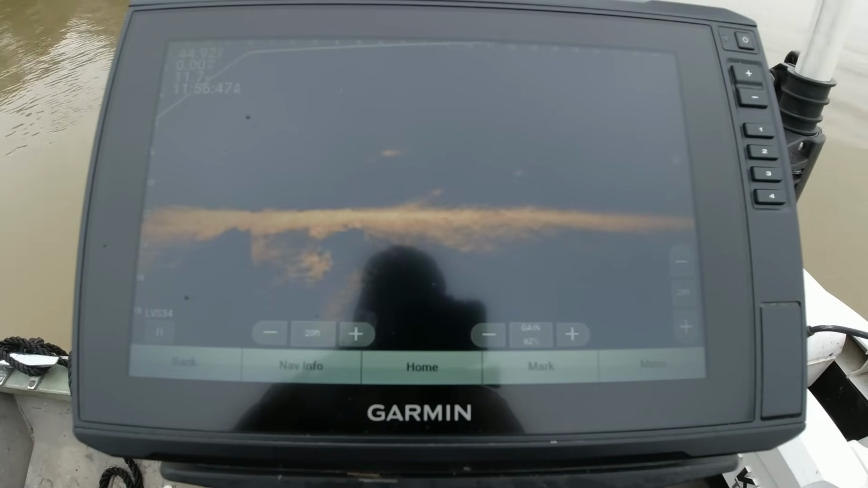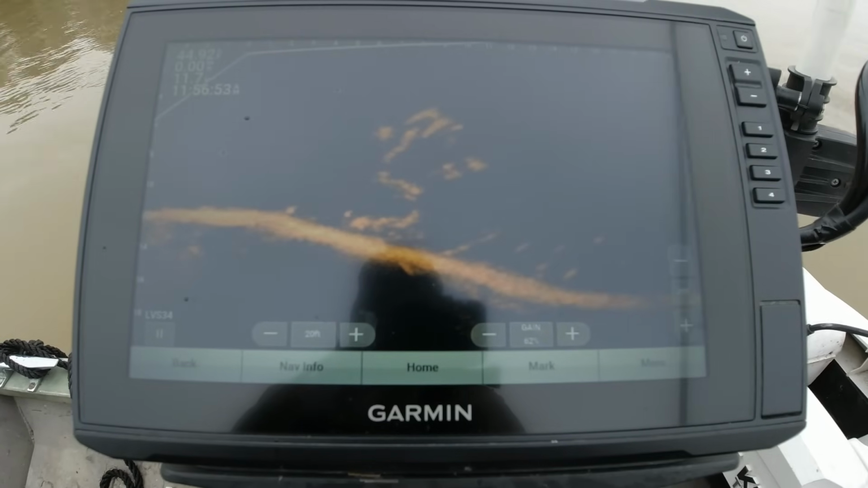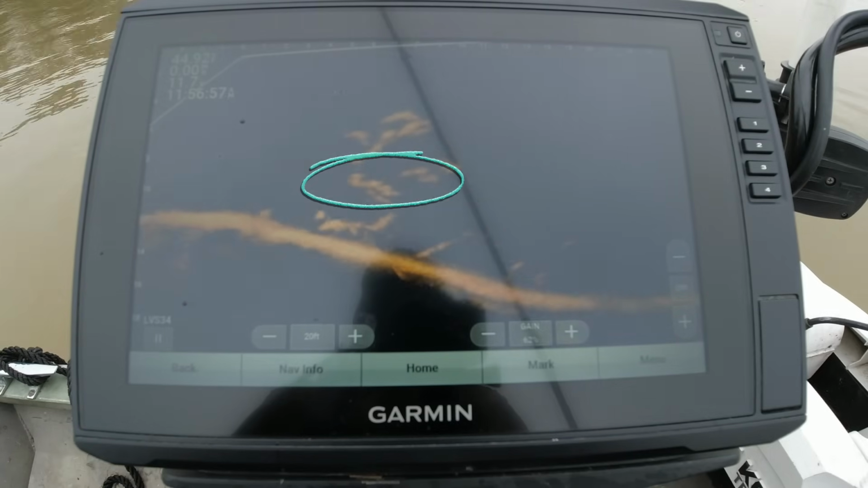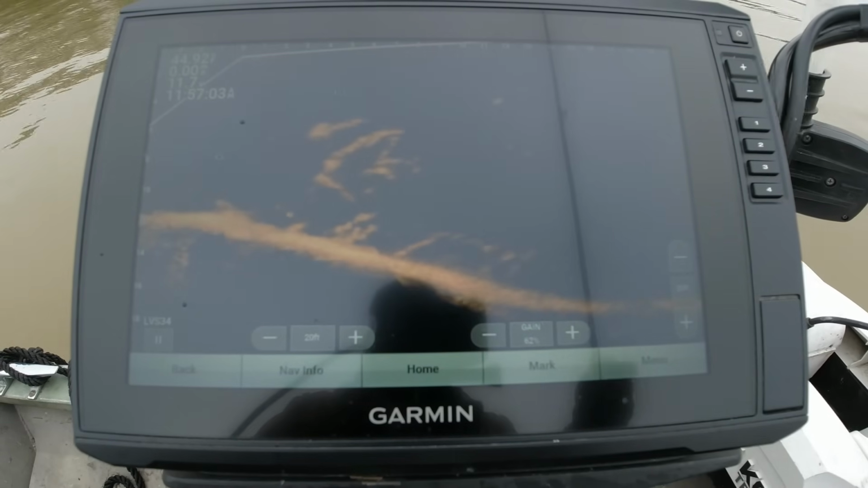Yeah, like a white bass right there. Like a couple. They're right up under it. I don't know if I'm gonna be able to get my jig in there to them.